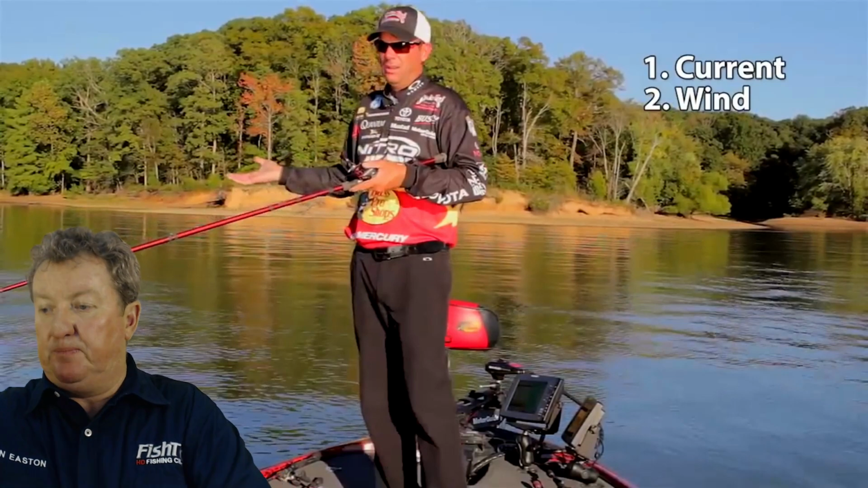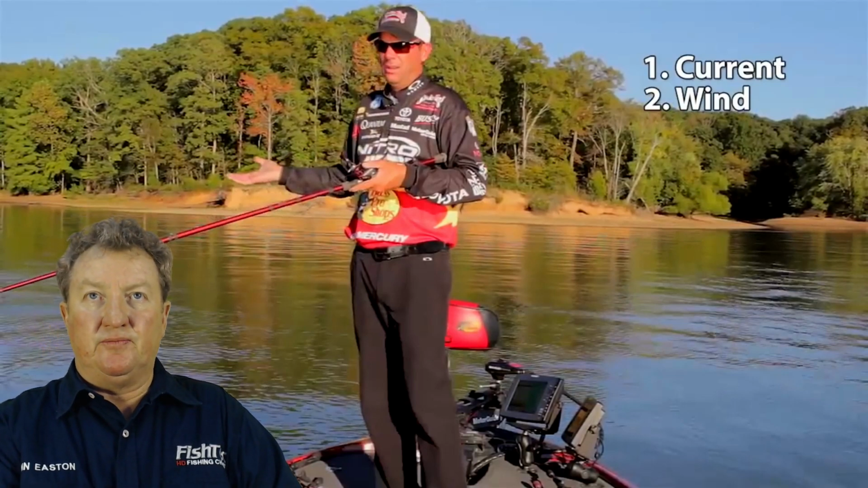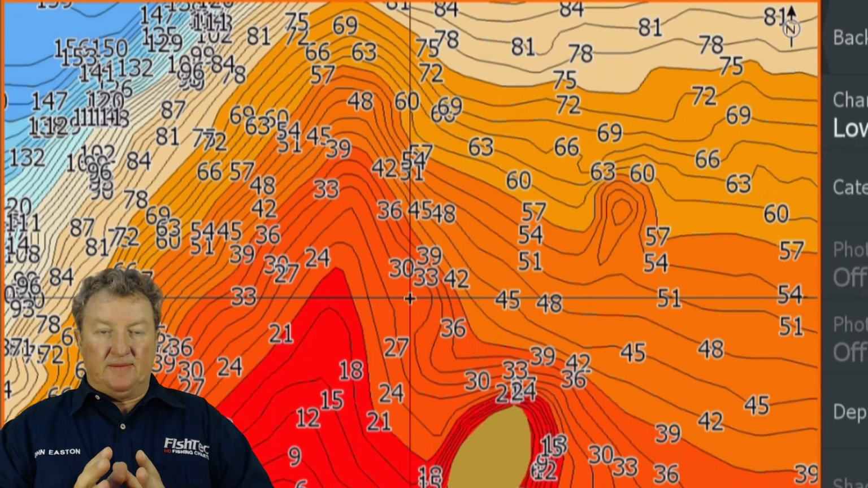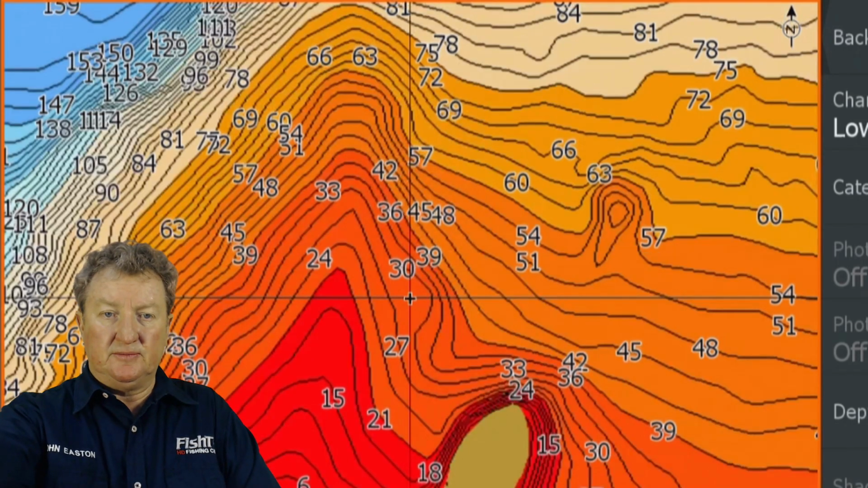Guys, I'm going to stop it right there. Let's look at boat position. Let's go back to the set. I'm going to merge that in. Okay, what did he say? Okay, this is DeHoop, so I'm going to zoom out.